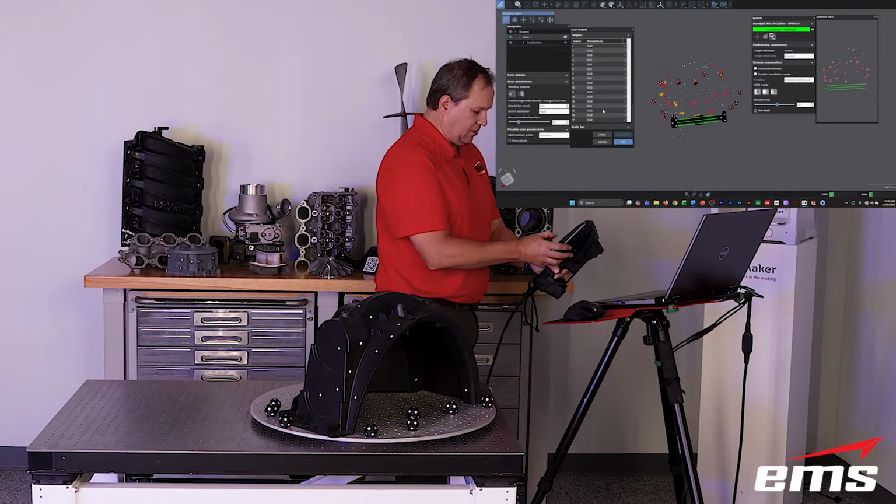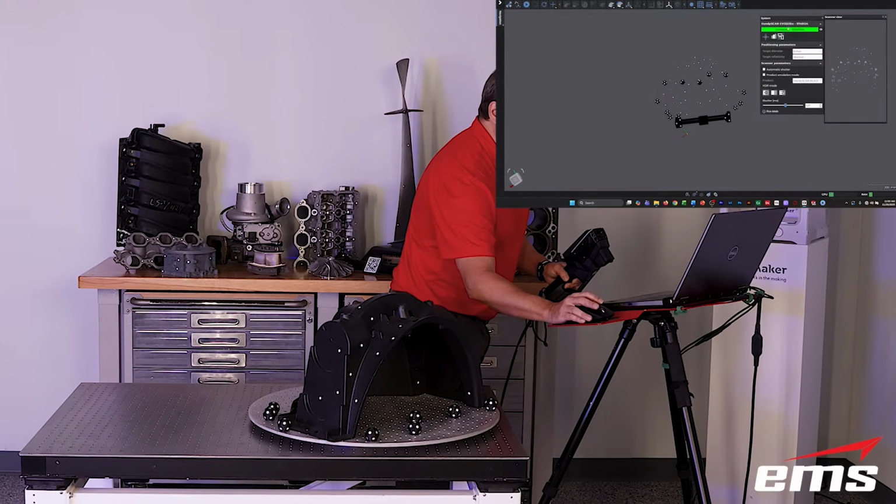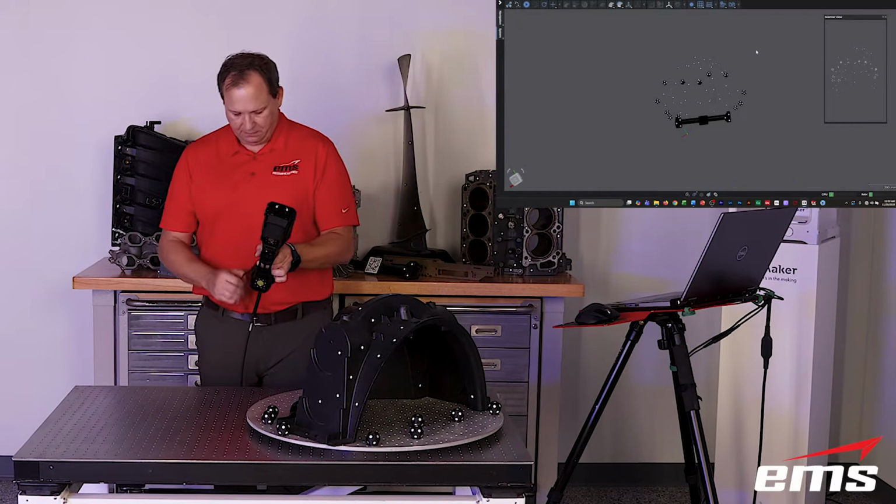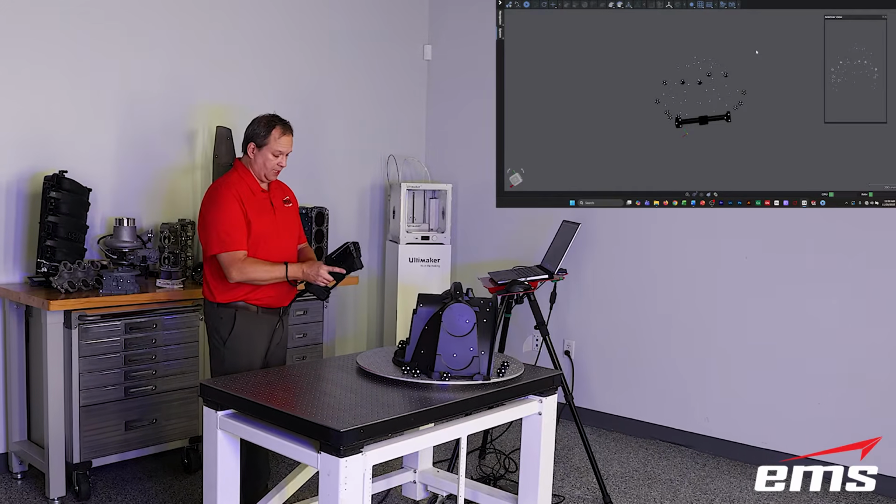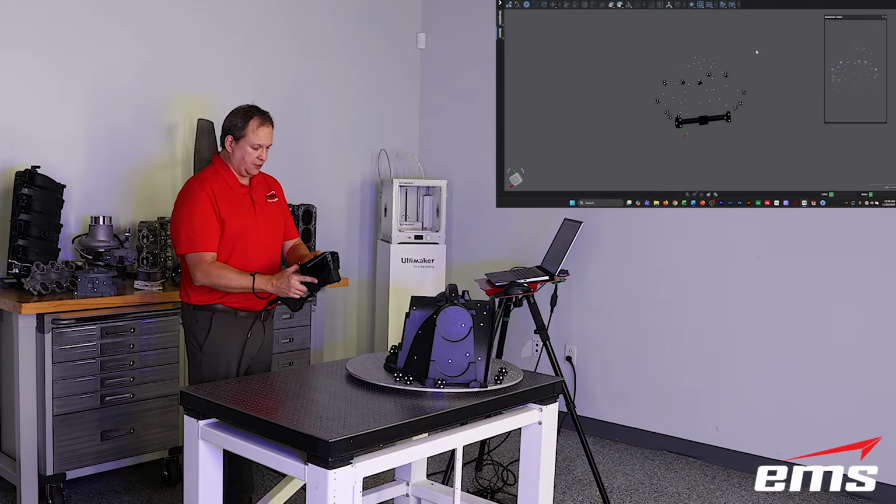So I can hit OK, and we're ready to go. And let me just close off these so you can see the screen better. Okay, so we're ready to scan. I've got a lanyard like on all the other scanners, which is really handy, especially if you're up high or somewhere. So now we're going to go ahead and scan the surface.